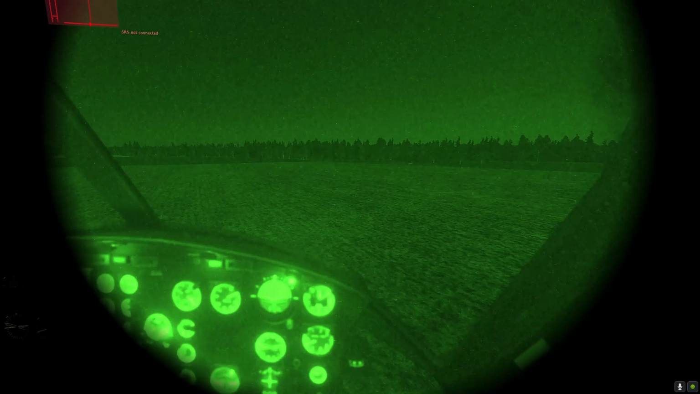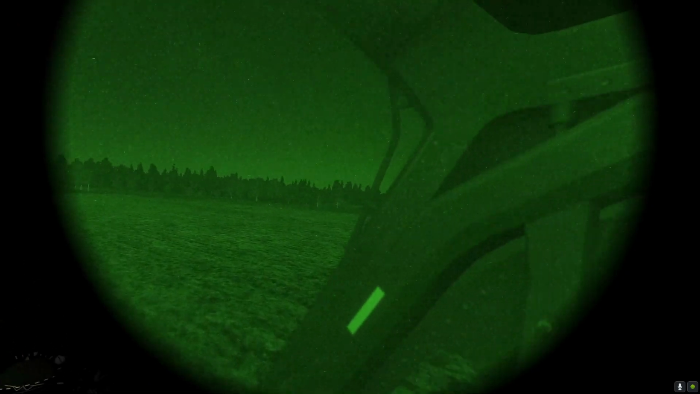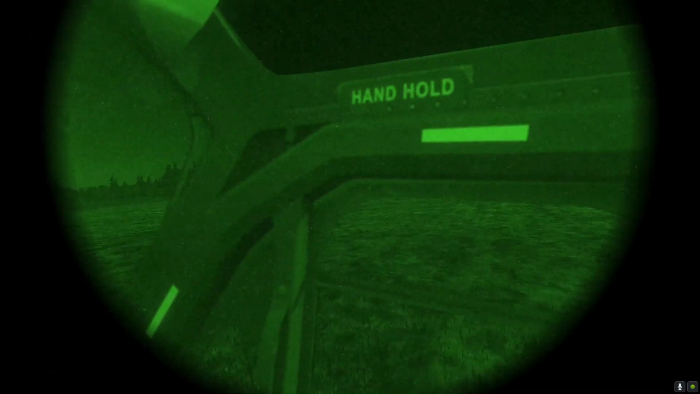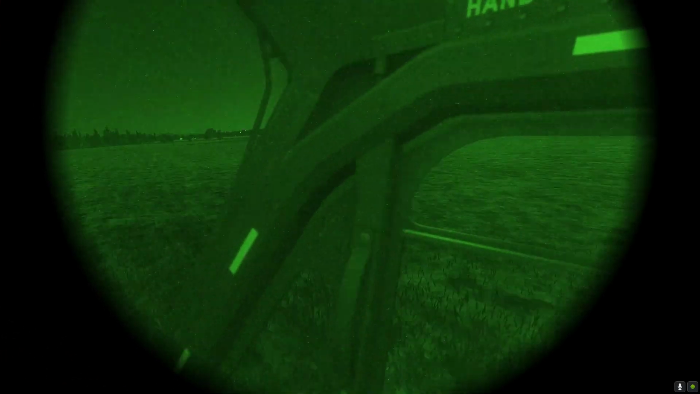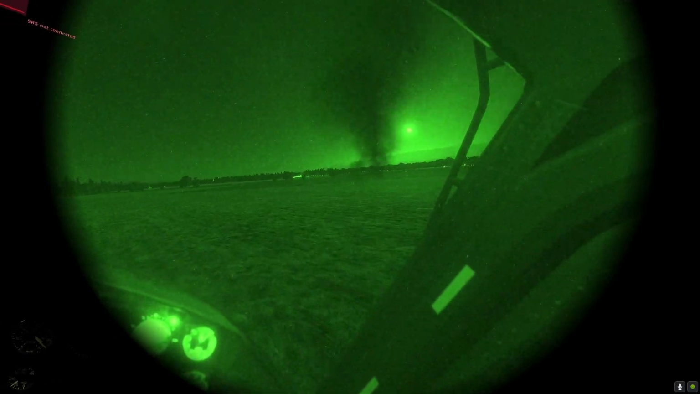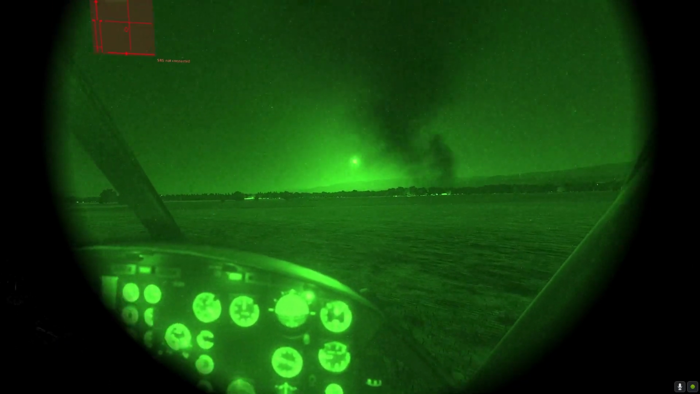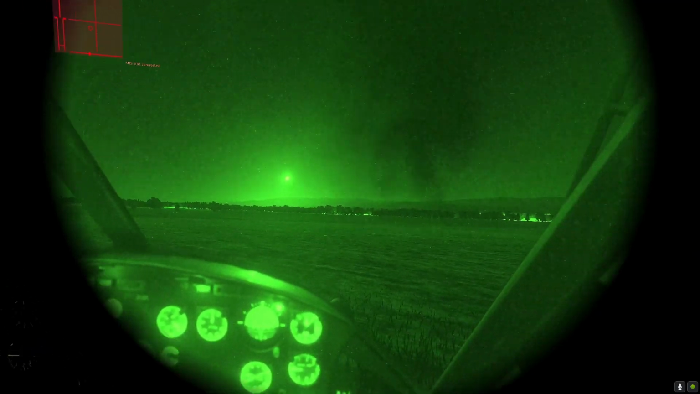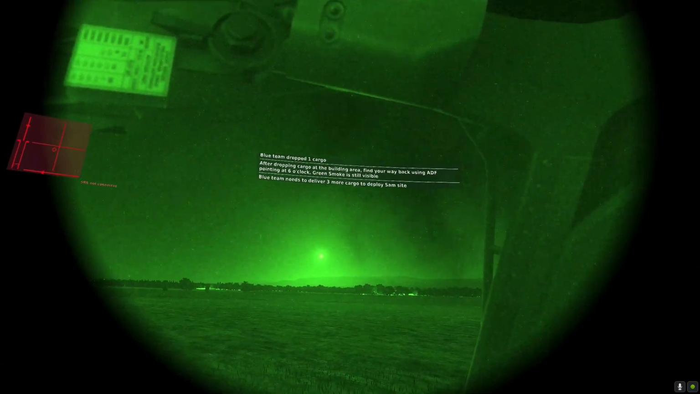Not exiting ETL yet. Going to hover on the brink of exiting ETL. Right there. Bringing in the power. Bringing the power. Sinking forward. Bringing the power. Should be exited ETL. Look at the moon. And there we go.